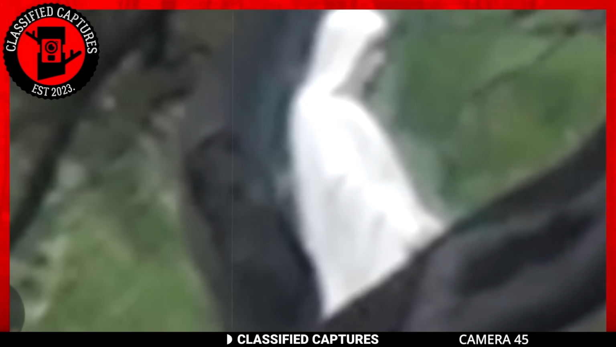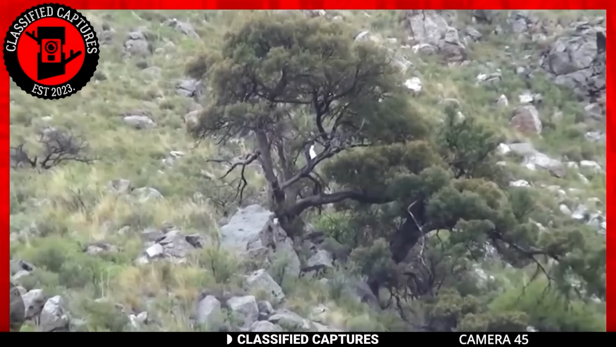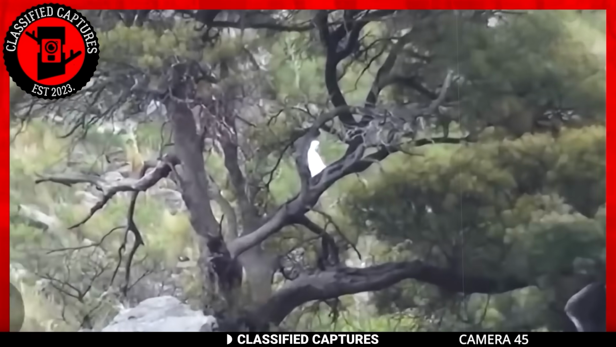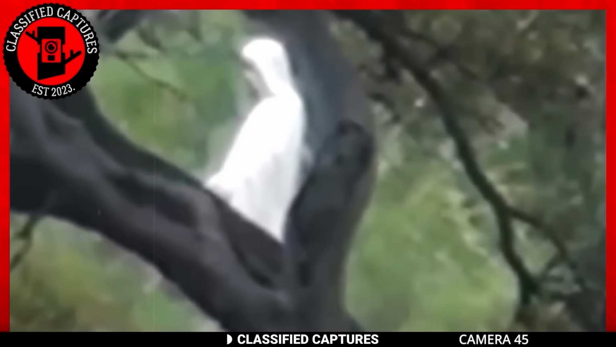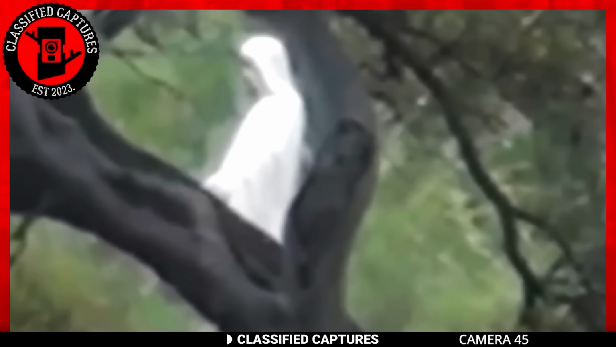Have you ever seen a saint? Oh, wait, allow me to rephrase that. Have you ever seen a being glow in such a serene and angelic form that you can't help but believe he or she is a saint? If you haven't, consider yourself lucky because we have footage recorded by a man who encountered something glowing atop a tree. He brought out his camera to film and saw it was not a thing, but rather a person.